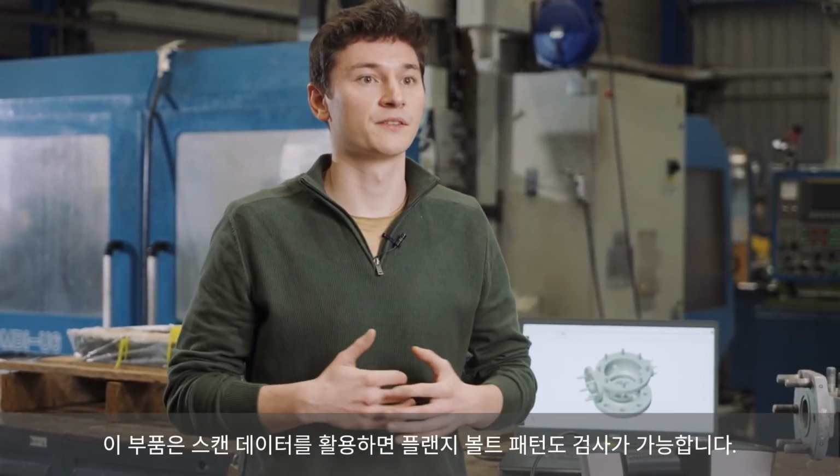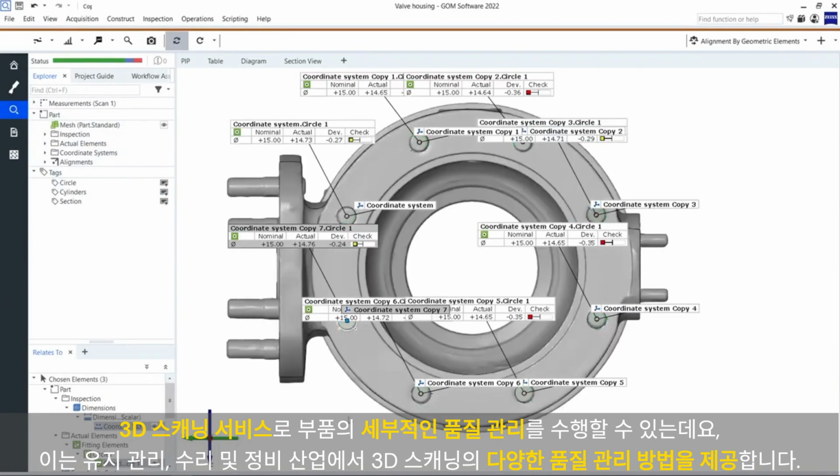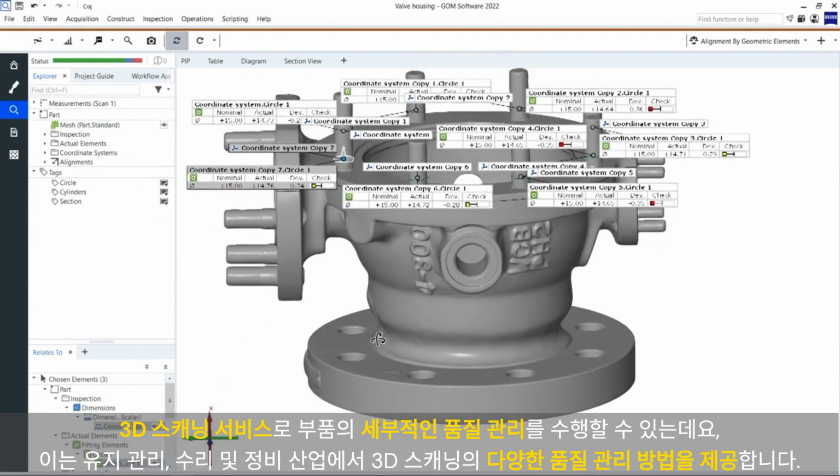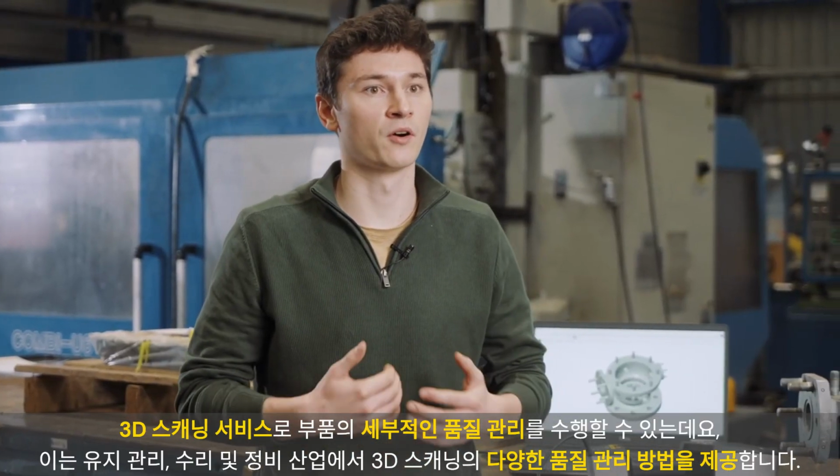In this case we also want to inspect the bolt pattern on the flange. We can easily do this on the scan data. After modification, we can also use the 3D scanning to do quality control of the part. So, this should give you a good insight in how to use 3D scanning for 3D inspection and quality control in the maintenance, repair and overhaul industry.